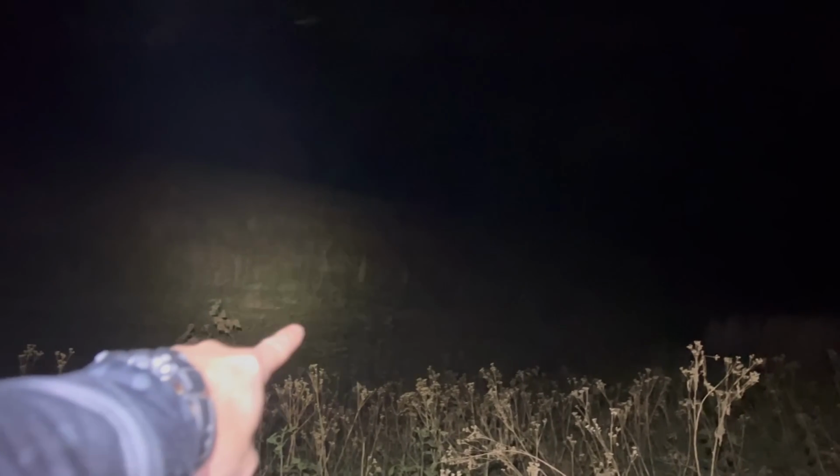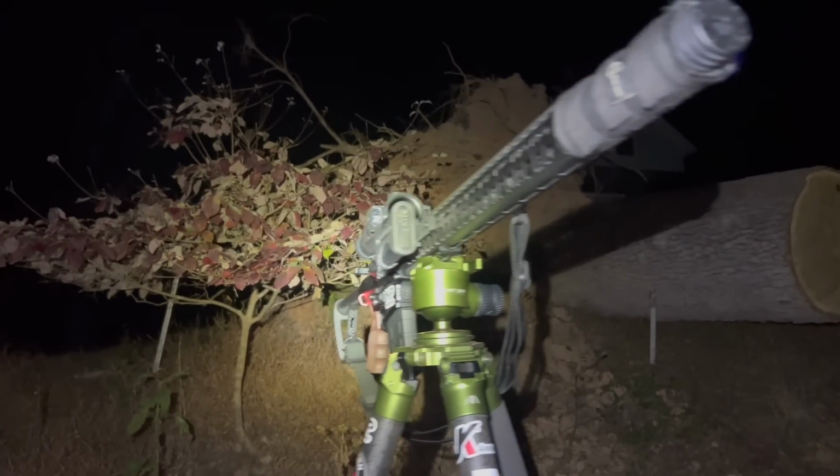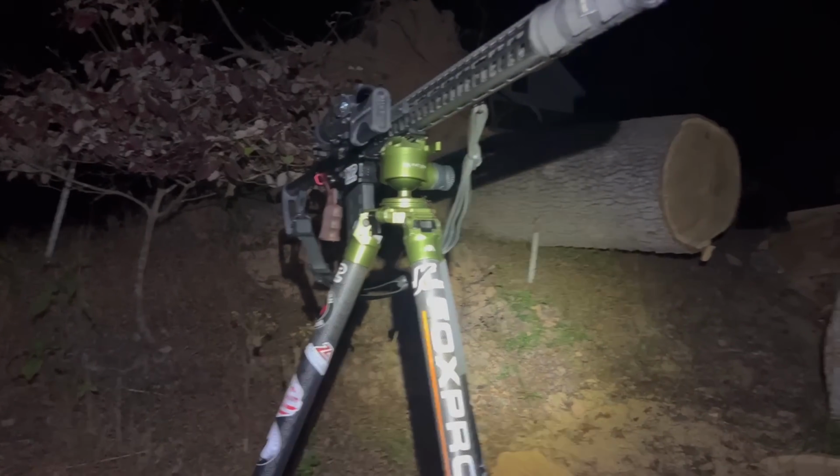Got this dog drug back, and you can see our setup. There was Guff, there was me. Big blowdown right here. The landowner's house is right there. But we were calling this field. Up there is where the dog died at. But we could not see this dog until he got to just right in there somewhere. But dead dog, not pretty, but it's dead.